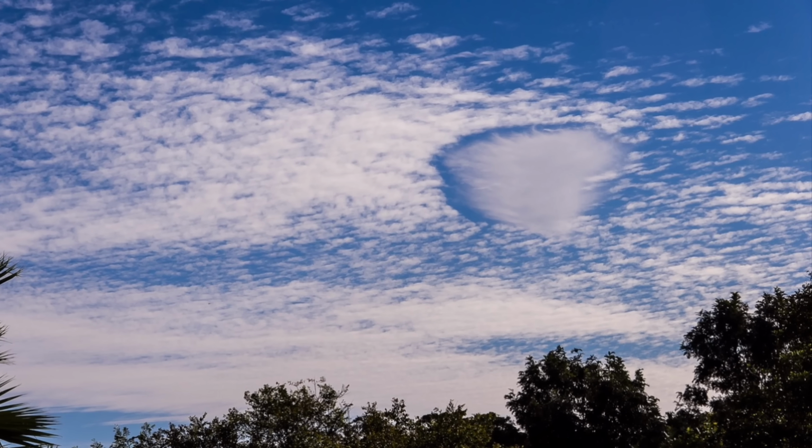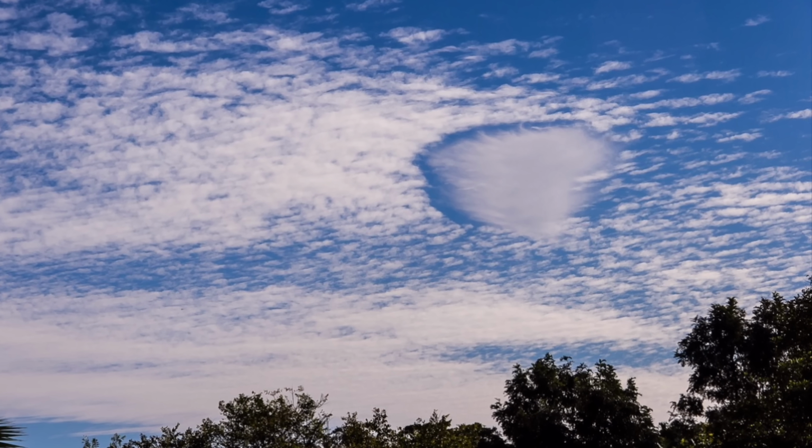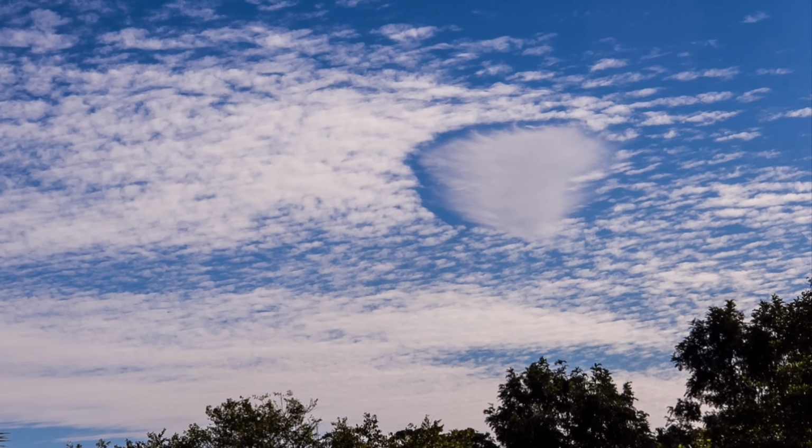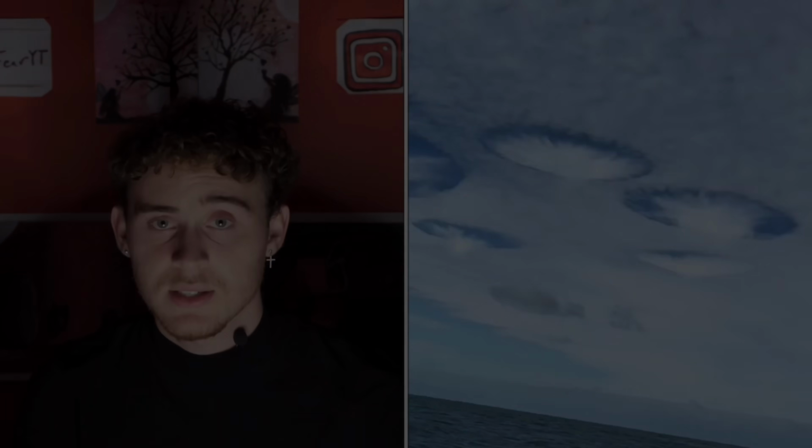These are called fall streak holes. Fall streak holes are circular or elliptical openings that can occur in cirrocumulus clouds or altocumulus clouds. Long story short, they form when clouds hold very cold or freezing water, and it occurs when the water rapidly freezes or evaporates. This could be caused naturally or it could even be caused by crafts flying by like airplanes. And because it's a rather rare phenomenon, not many people know about it. So people often mistake them for something supernatural like UFOs or aliens. So it turns out it's not as scary as we once thought, but it's still very fascinating and cool to look at.